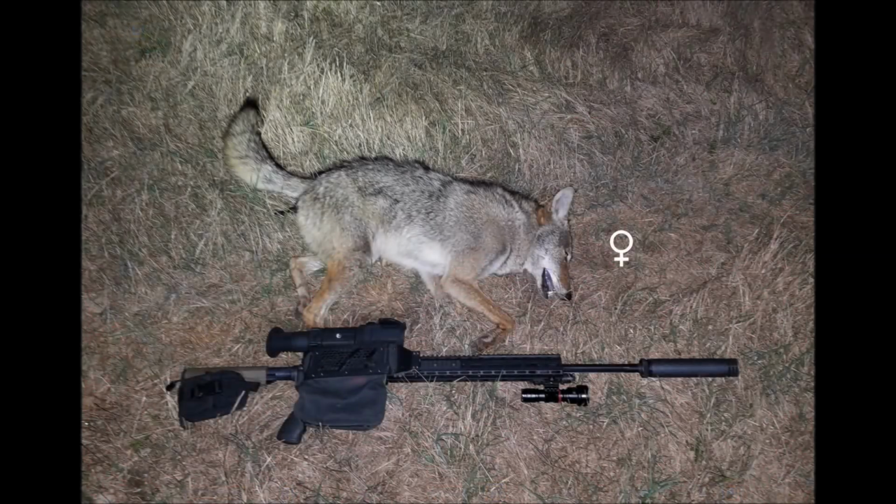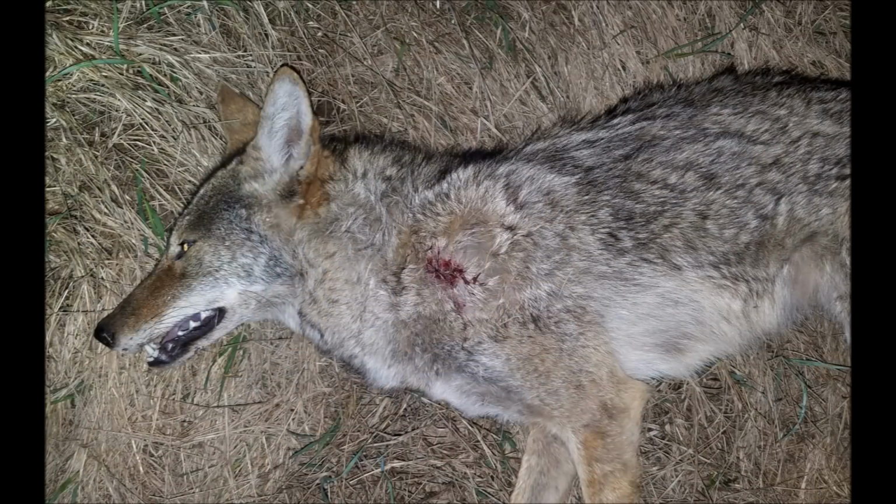She turned out to be a good-sized female. The shot entered the right side of the neck and exited out of the left side of the neck.